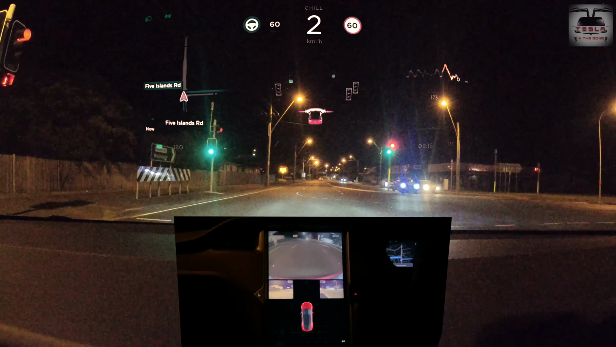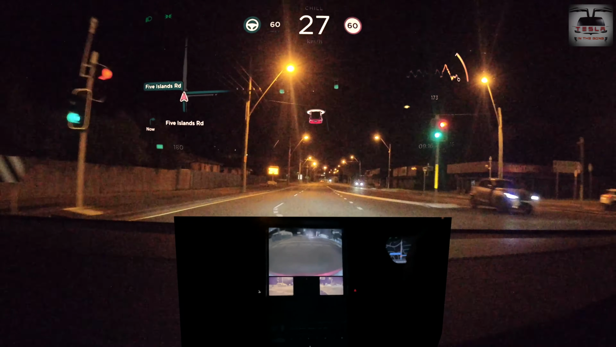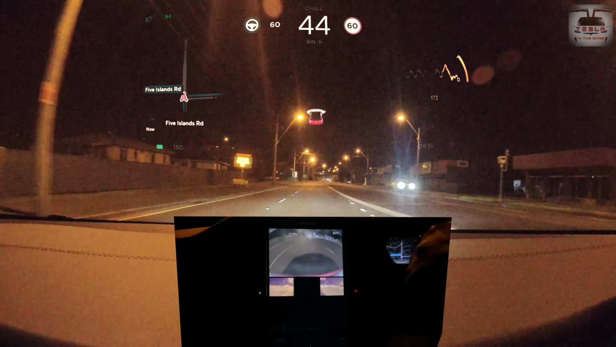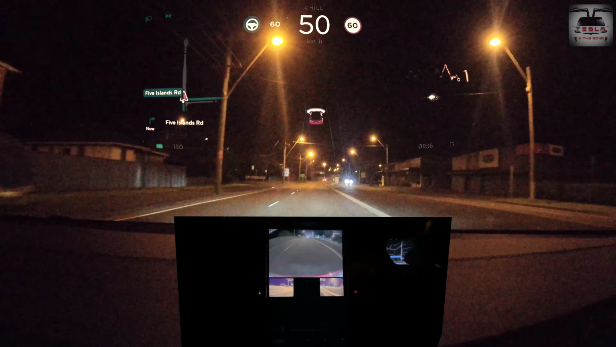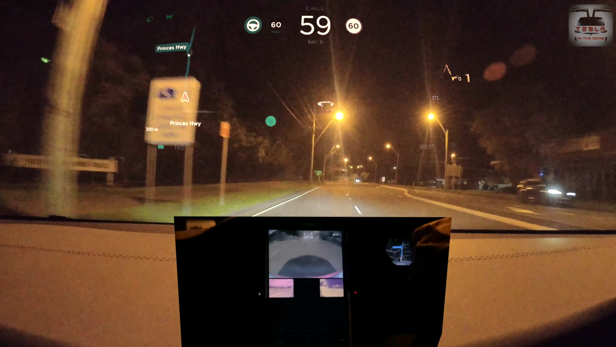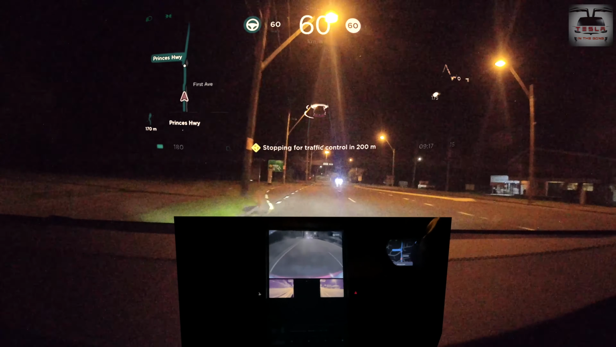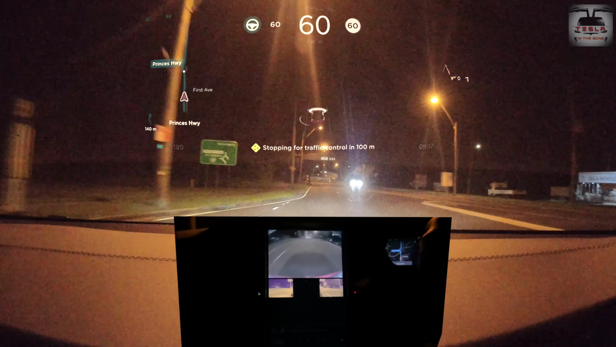Do check that out. That was really good that the car was able to negotiate a roundabout, and that is the only roundabout that the car has ever negotiated ever since autopilot and traffic visualization has come to our Teslas, particularly the hardware 3.0 Teslas. I came to this side of the lane because there is a roundabout coming ahead.